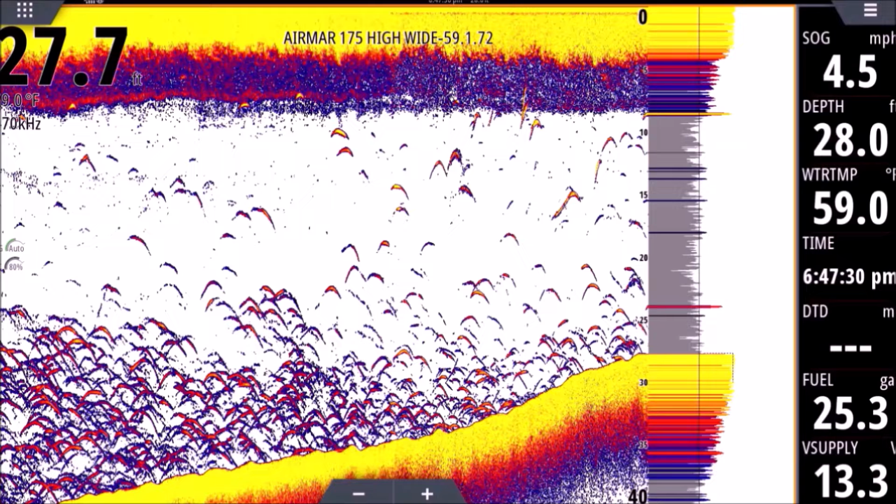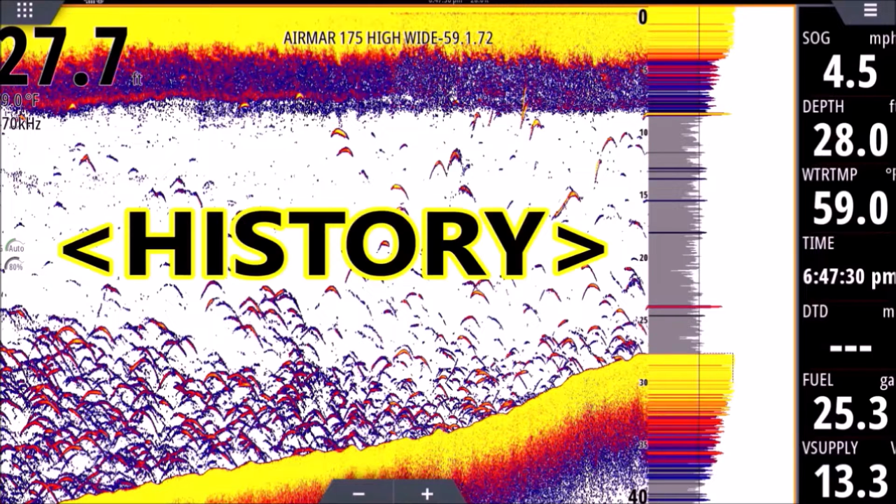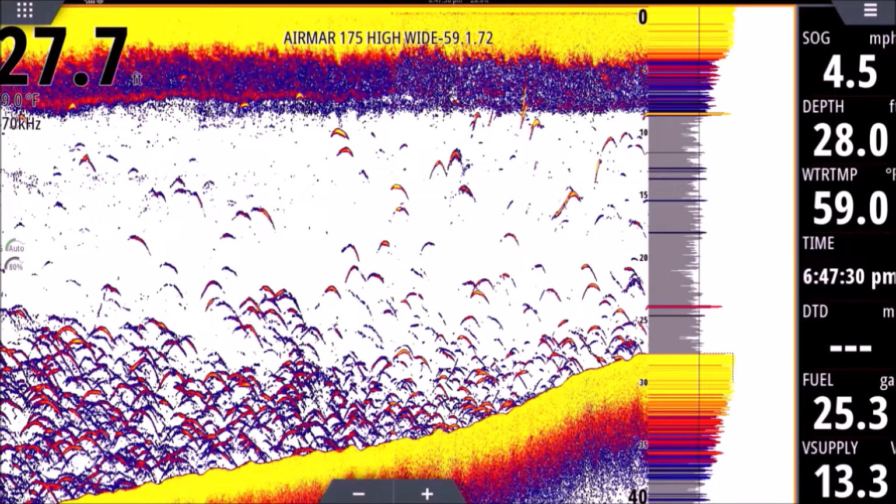If you look where all the colors are on this screen, from the top to the bottom, you see yellow at the top, and you see yellow and red at the bottom and blue. Basically, 3/4 to the left of the screen, that's all history. That's things we've passed over or things that have passed under our transducer. That's just telling us what we already passed over.